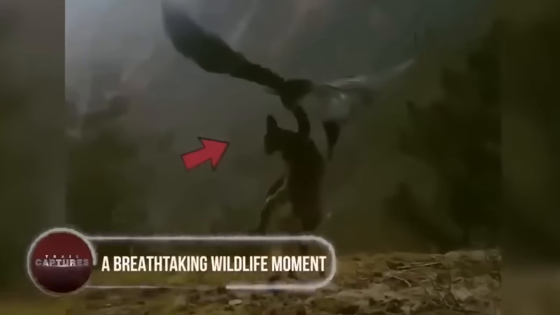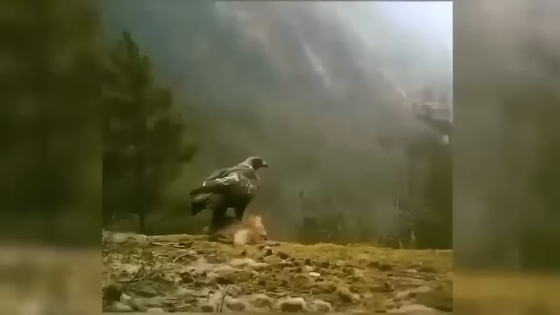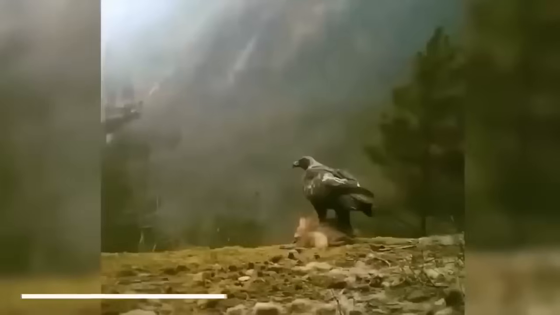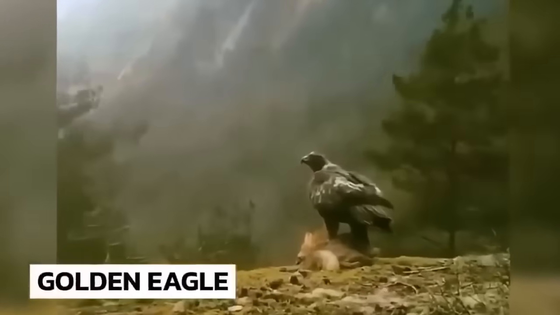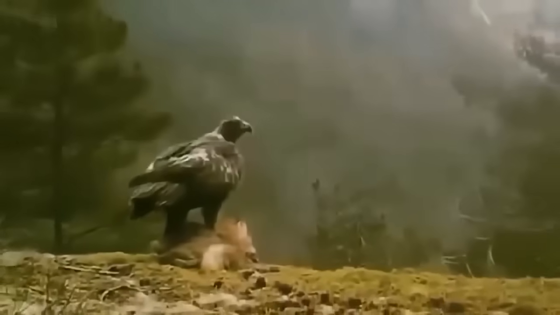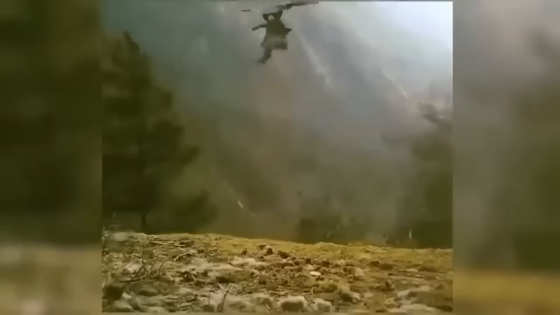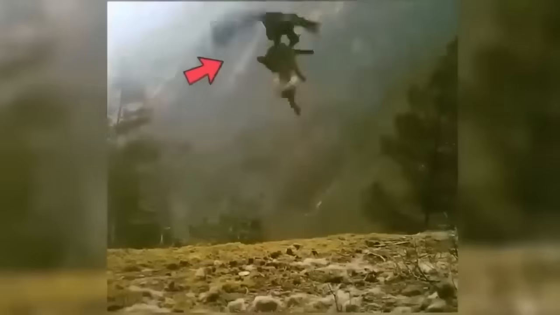A breathtaking wildlife moment. In this incredible video, we witness a breathtaking moment with a golden eagle perched on a cliff. Below, its sharp talons clutch its prey, a fox, which lies scattered on the ground. With a mighty display of strength, the majestic bird takes flight, carrying the fox away in its powerful grasp, disappearing.